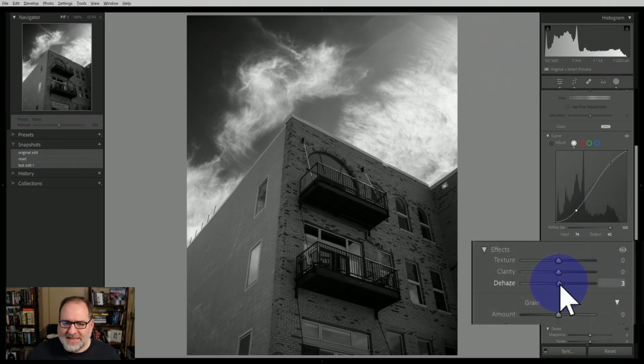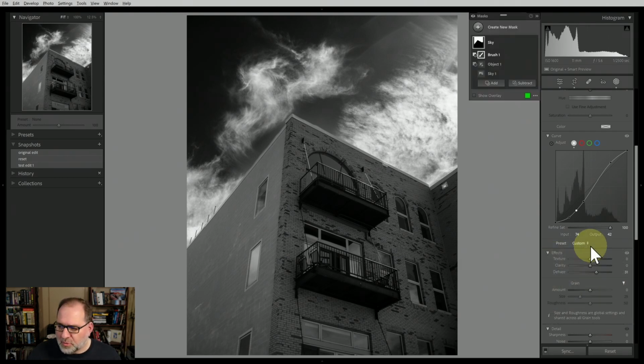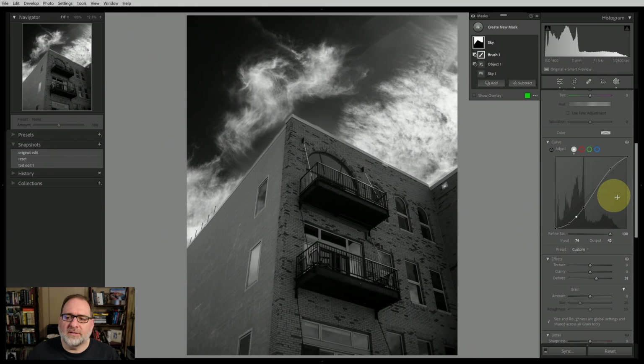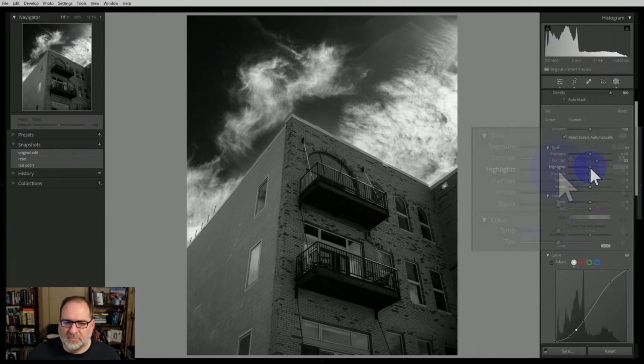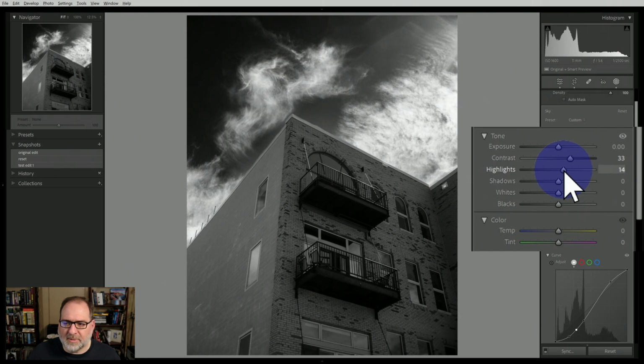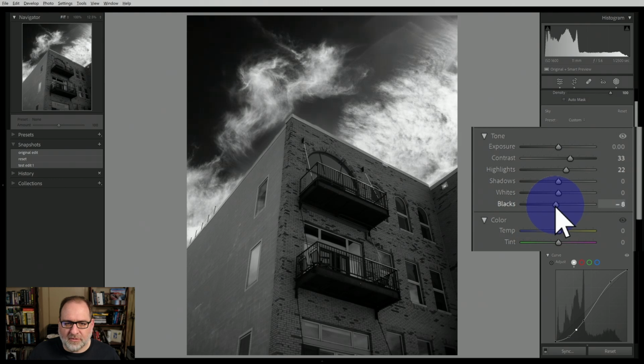I'm going to take the dehaze for this sky mask and I'm going to crank it up to maybe around 30. That will again increase this contrast and make the sky very dark and make the clouds very bright. In addition to working in the curve, I can also make adjustments up here to the tone area. Bring the highlights up a little bit to add a little punch to the clouds. If I wanted to bring the blacks down even further, I could do that. So I can make little adjustments here.